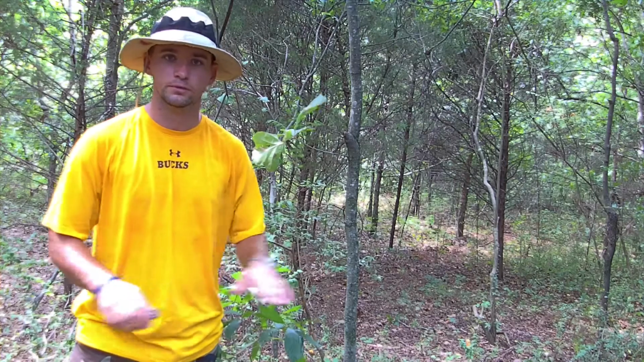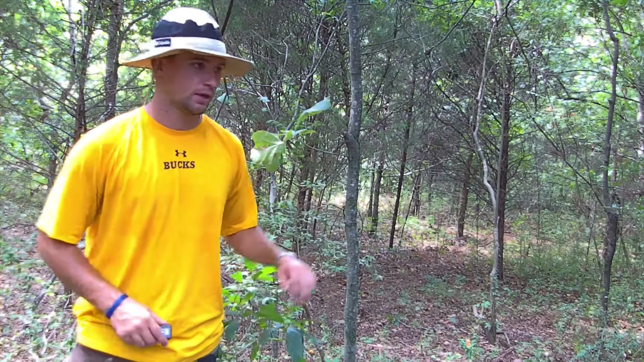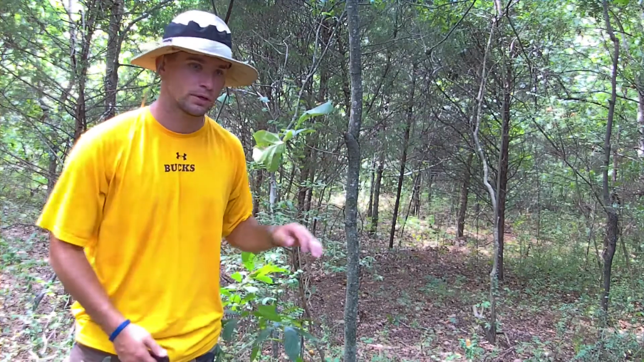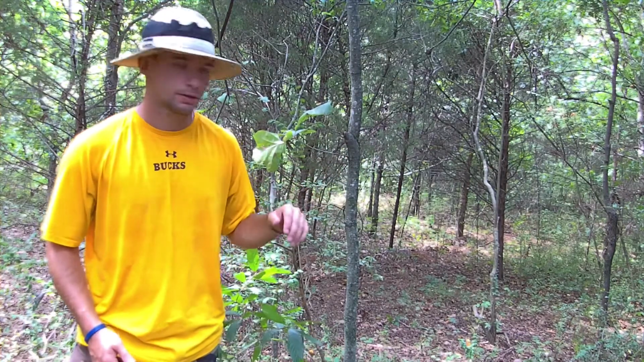But this one we'll call the persimmon camera because we have several double-digit persimmon trees in this area. And this is almost an inside corner right here. Behind the camera we have a fence row. It's the inside corner of a cotton field this year.